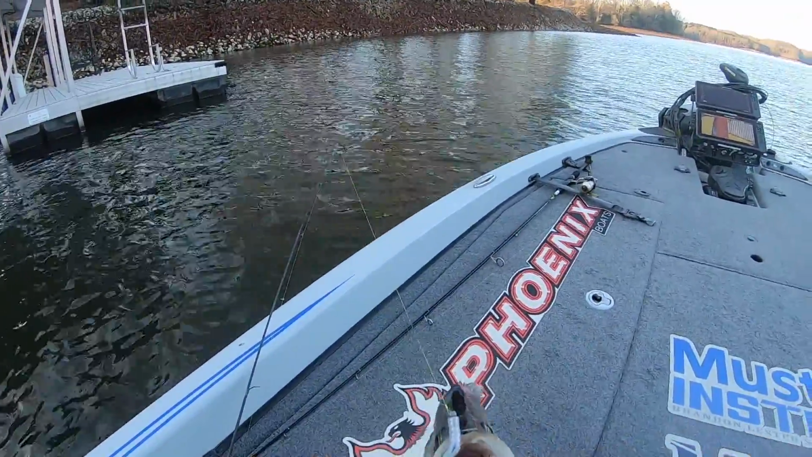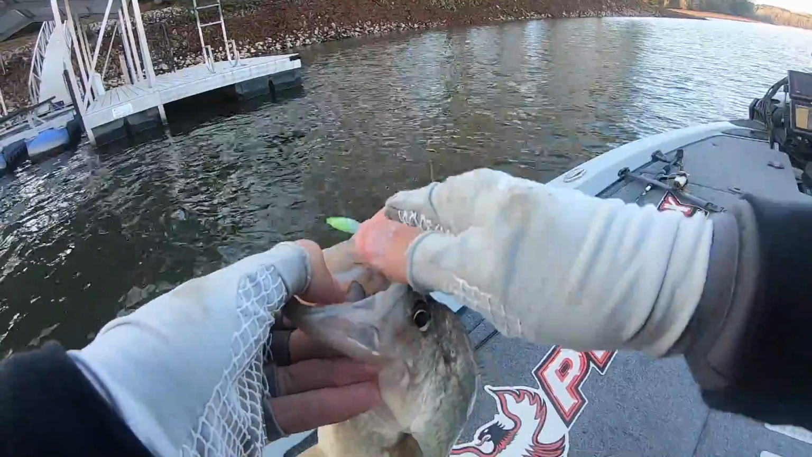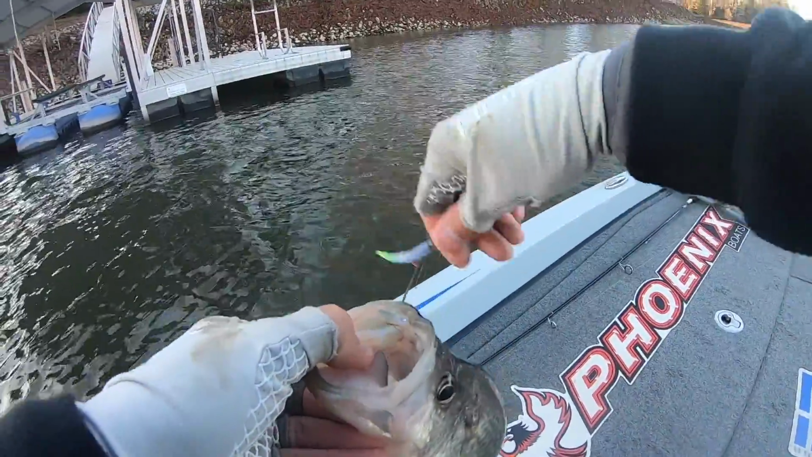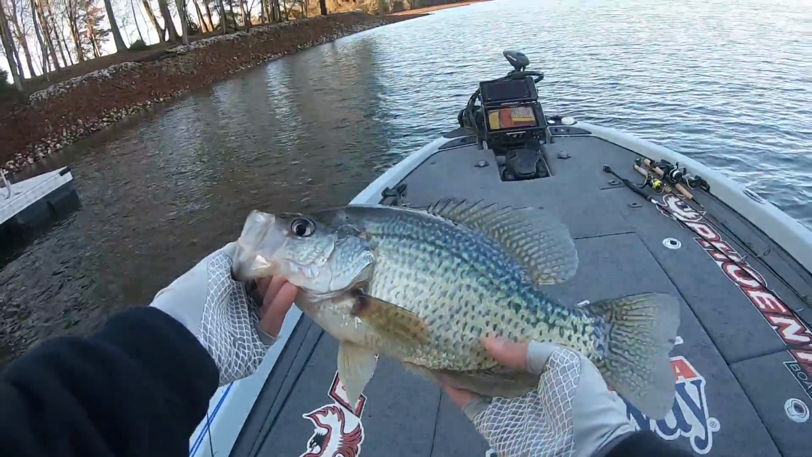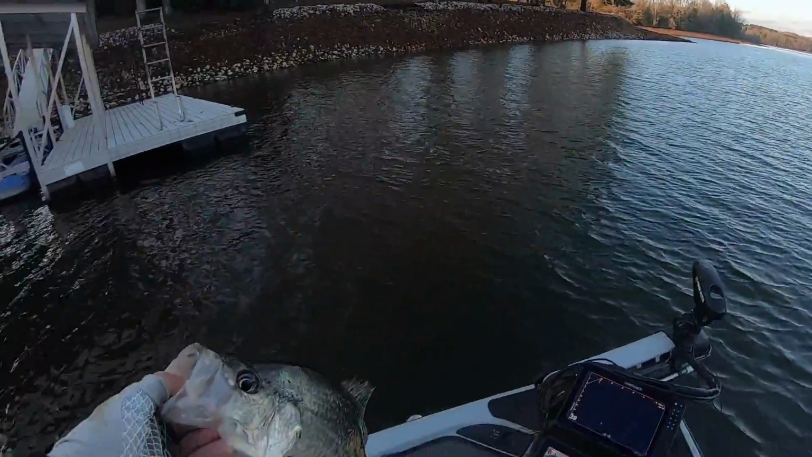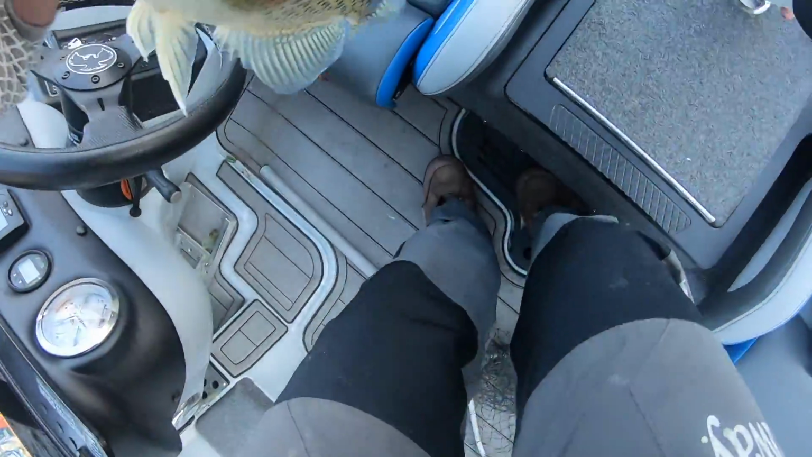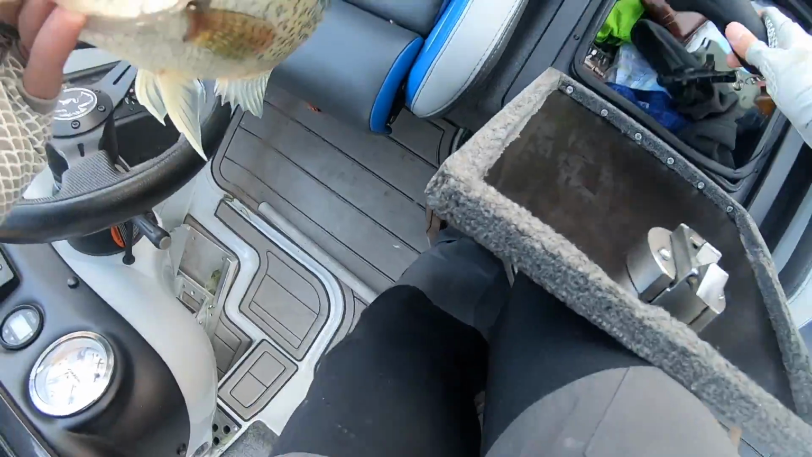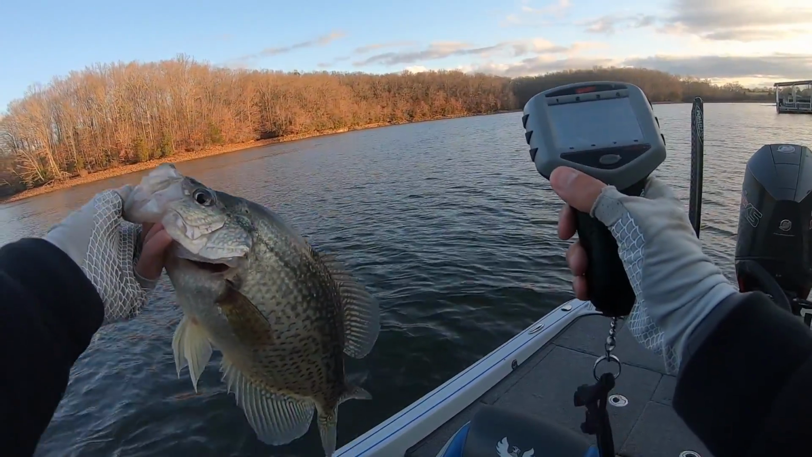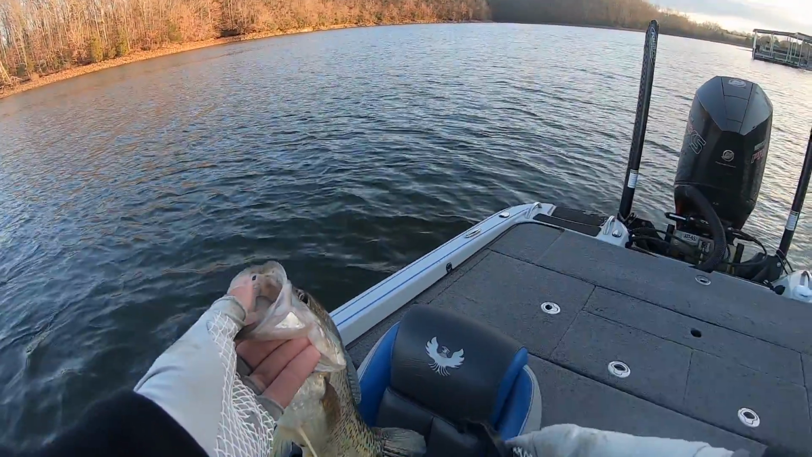Well, that's a good one. We might have to weigh that one, see what that one weighs. First bite of the morning. That's a good way to start. I mean, I hadn't even shot the intro yet. Let's see what that one weighs. It's gonna be over 1 3/4 pounds. Pretty much promise you that.